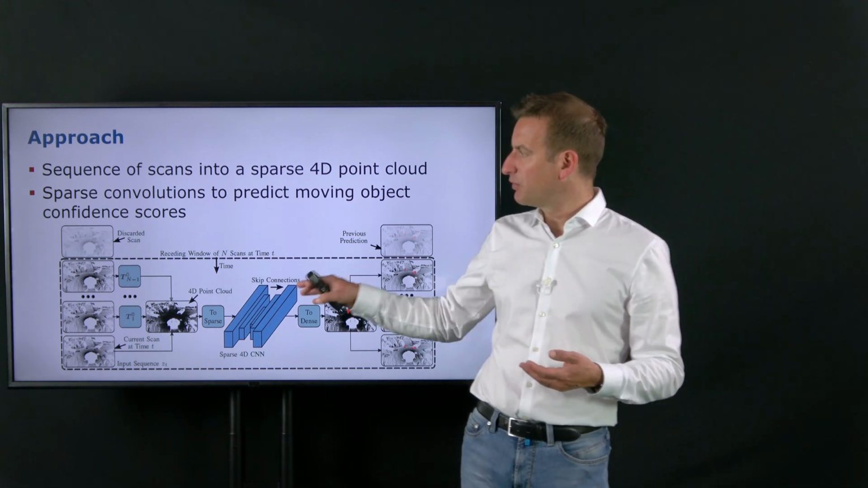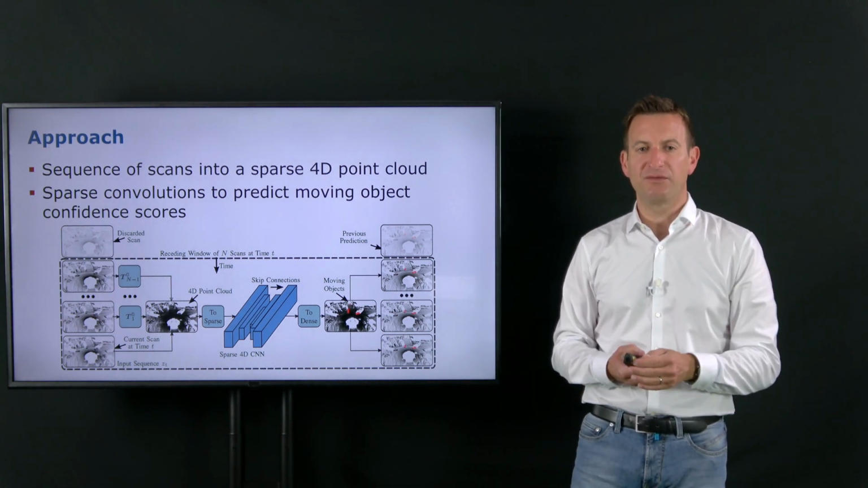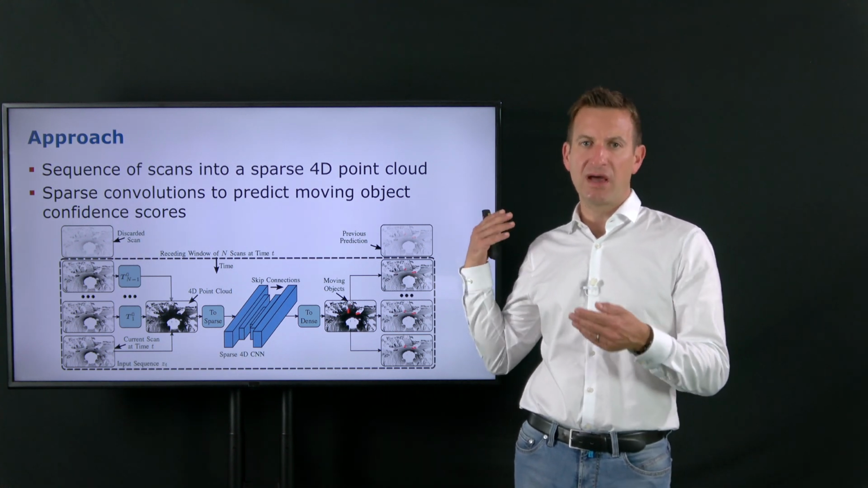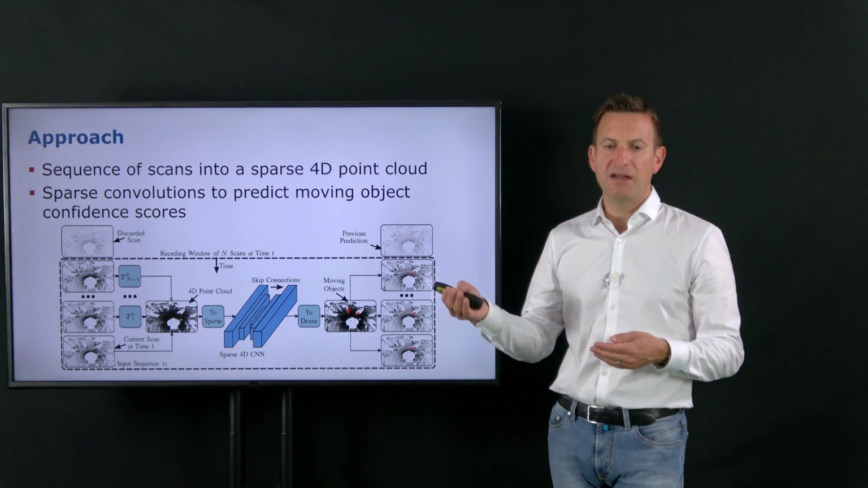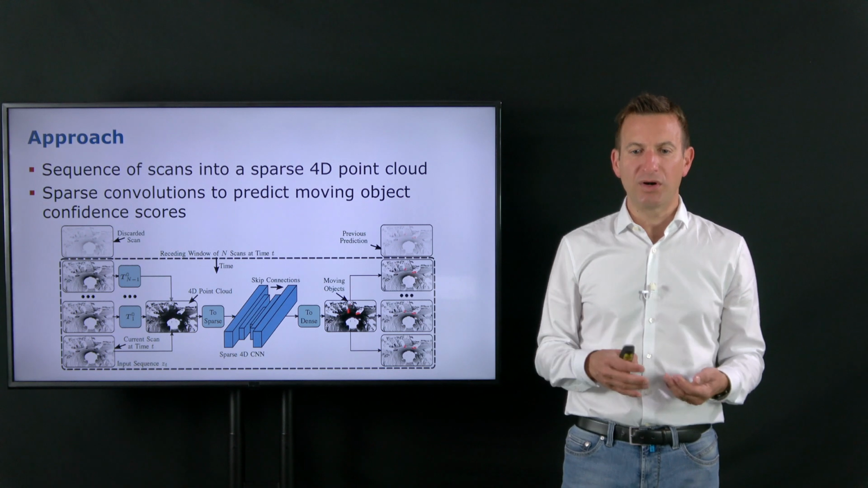And so one of the approaches that Benedikt was doing here was actually taking a short sequence of laser range scans. So you basically take the scans from the last half second into account in order to predict what's currently going on, what's currently moving, what's not moving, and the network predicts confidence scores about whether an object is moving or not.